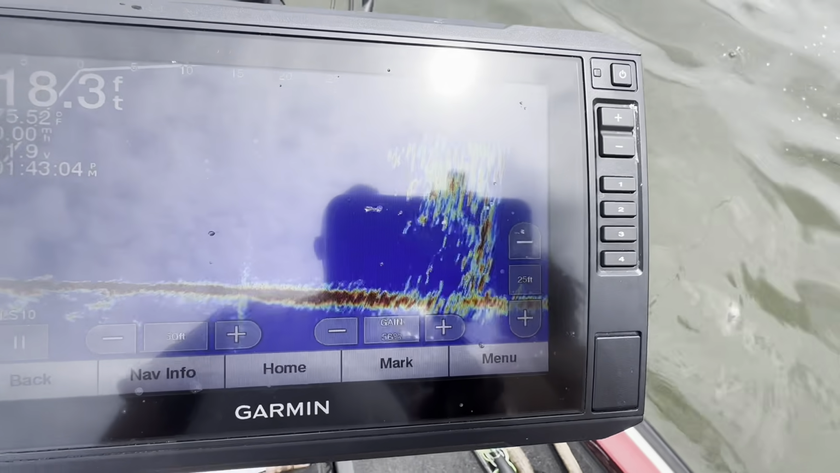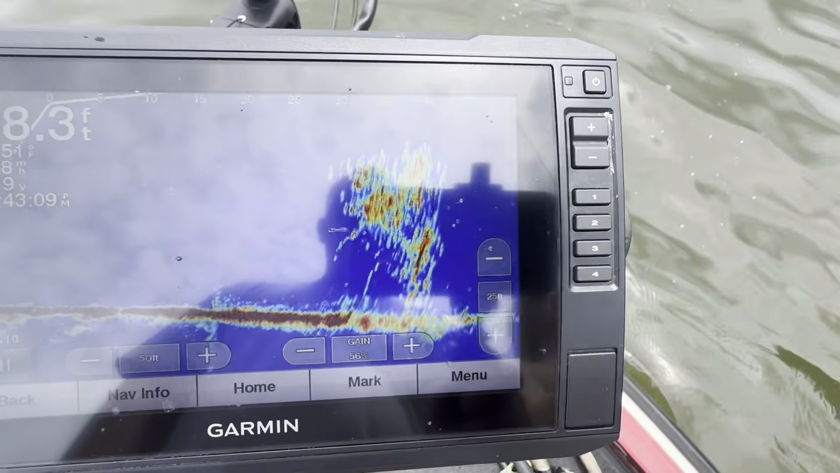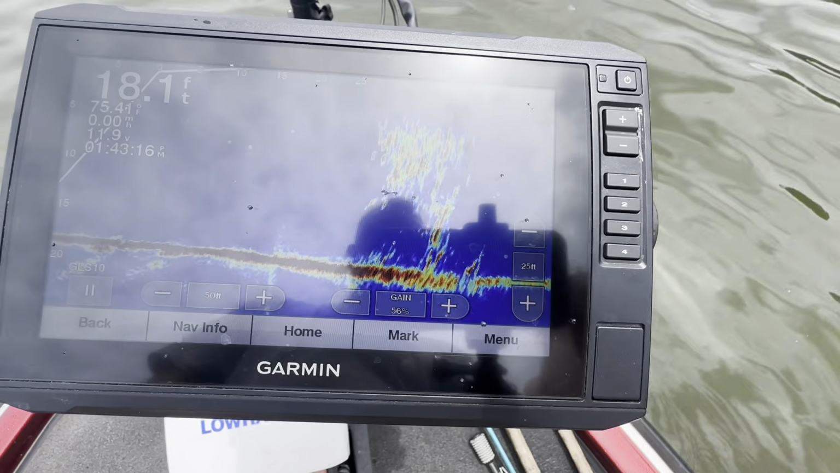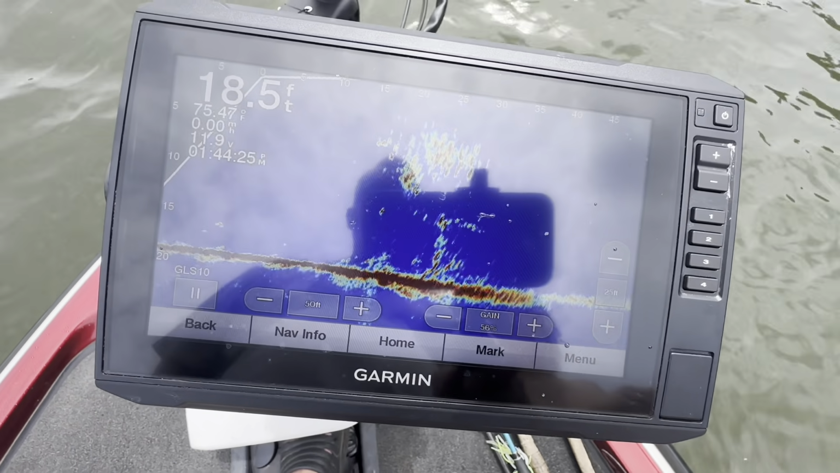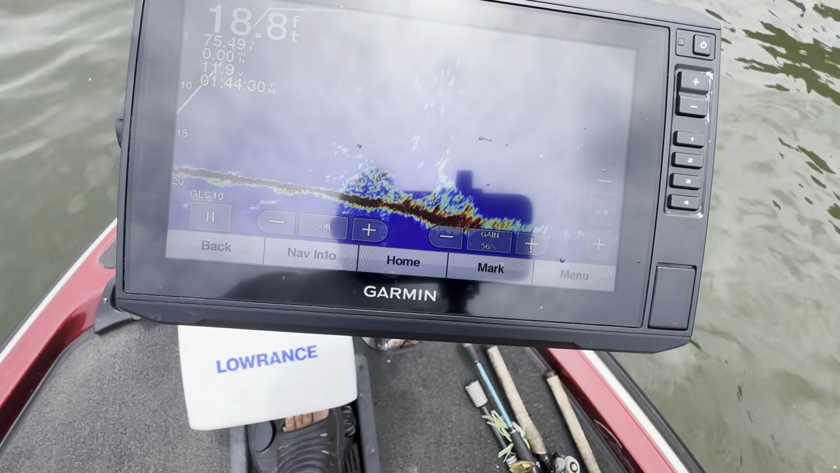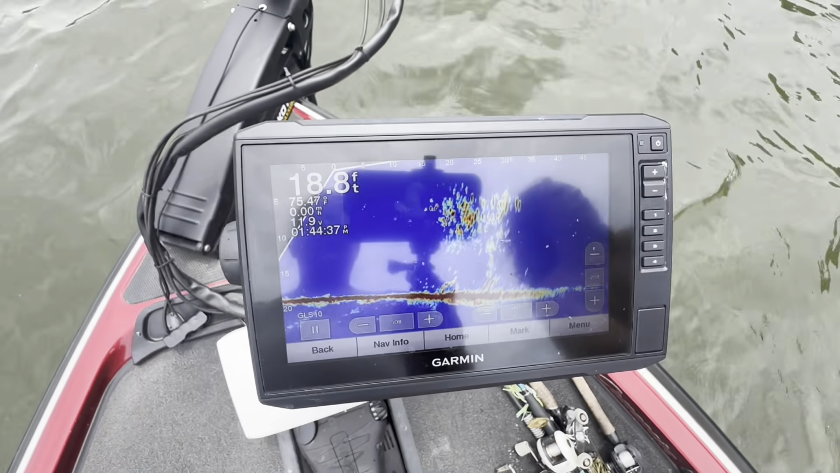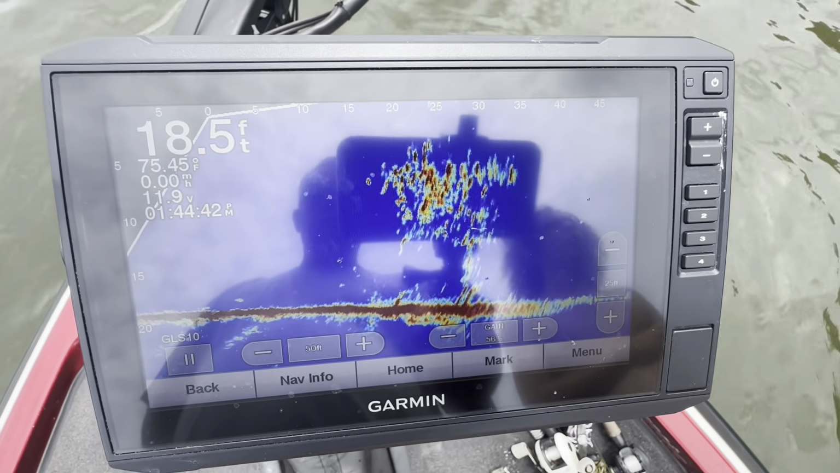I'm telling you. Look at that. That jigger's loaded up with fish, I'm telling you. Showing the fish all over. That's nuts.